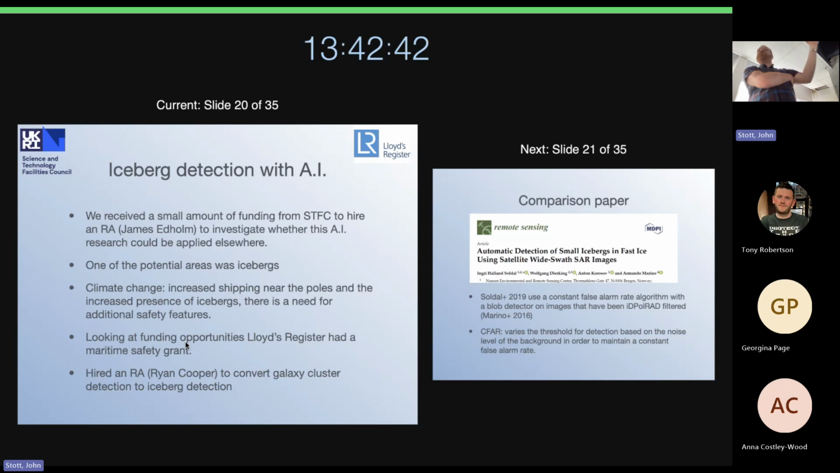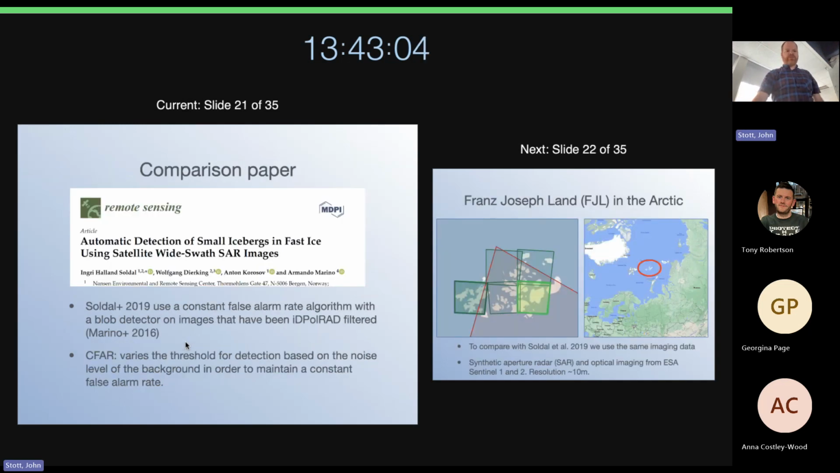And I was looking through funding opportunities in general, just with a list we have in our department of different funding opportunities we can look at. And one of them was from Lloyd's Register, which is a maritime safety organisation. And so we got that grant, a relatively small amount of money, but I could hire an RA for 3 months to convert the galaxy cluster detection algorithm to an iceberg detection algorithm. And that was very successful.